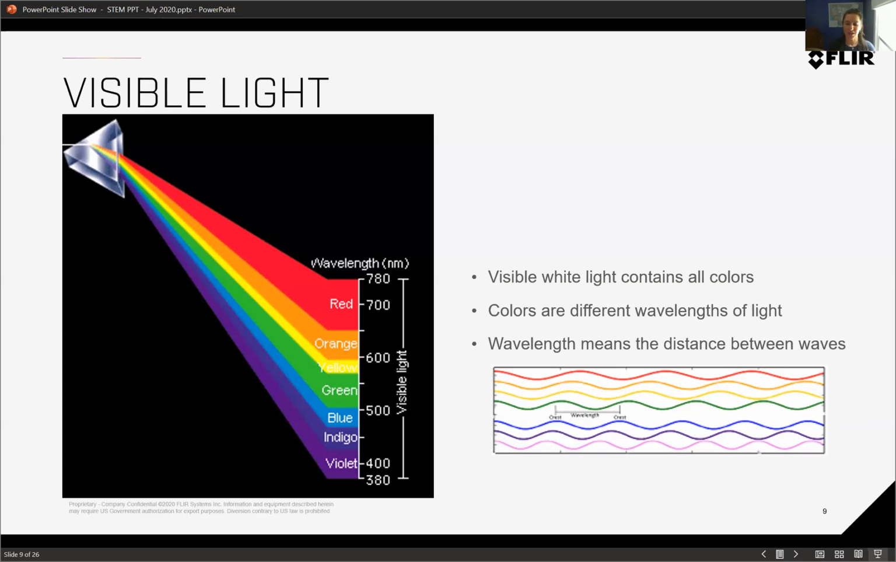So you can see in the picture I have on the bottom right, red light has really long wavelengths, right? That's the longest distance between the top of one red peak to the top of another red peak. And then on the other end, on the bottom, you have violet, which has very short distances between peak to peak. So that's what we mean when we say wavelengths, and that's what determines different colors.